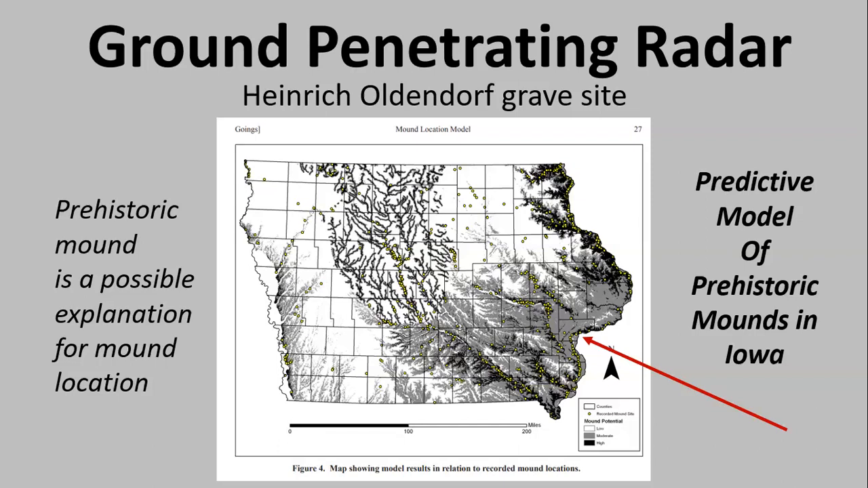So the black areas on this map are areas where there are likely to be those types of mounds. The gray areas are maybe, and the white areas are not likely. And I've got an arrow pointing to where our mound is, and it's black there and gray. So it's a plausible explanation that it could be a prehistoric mound.